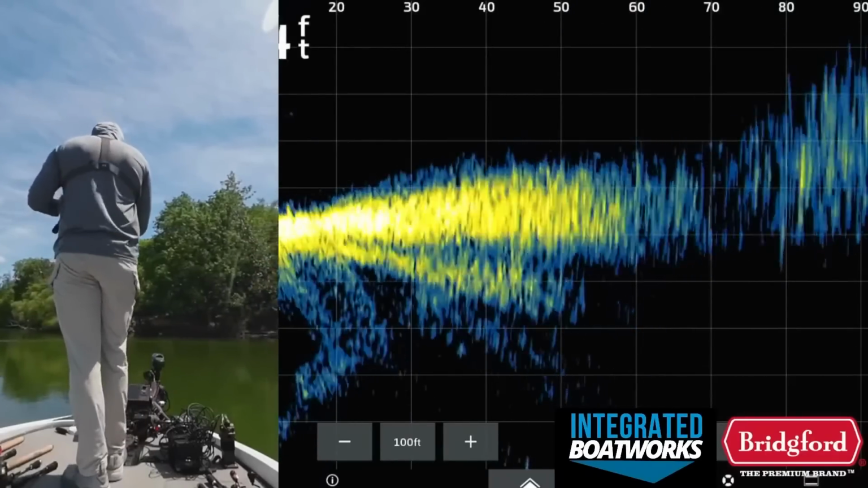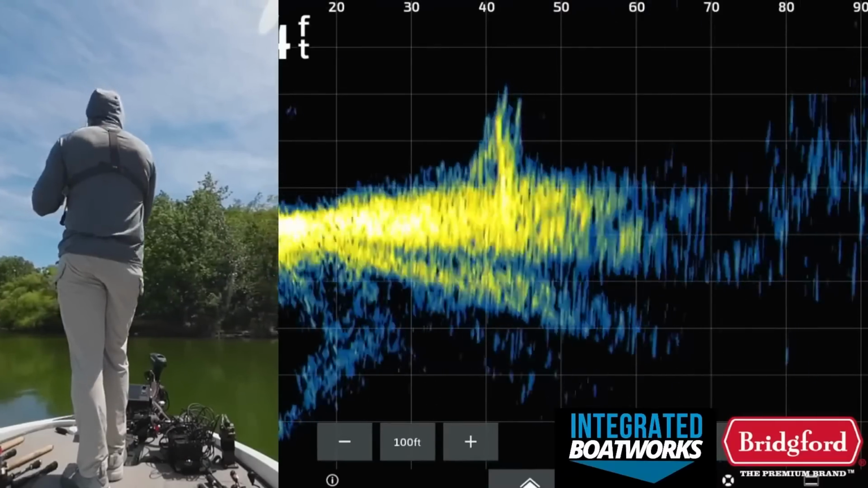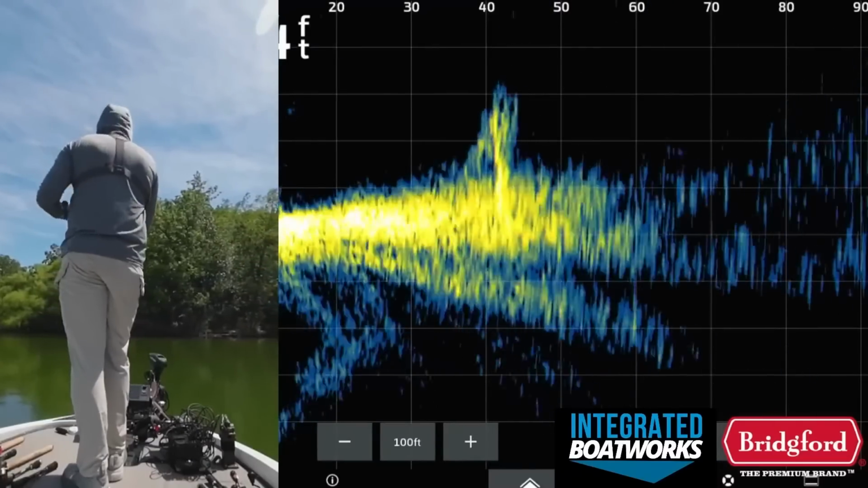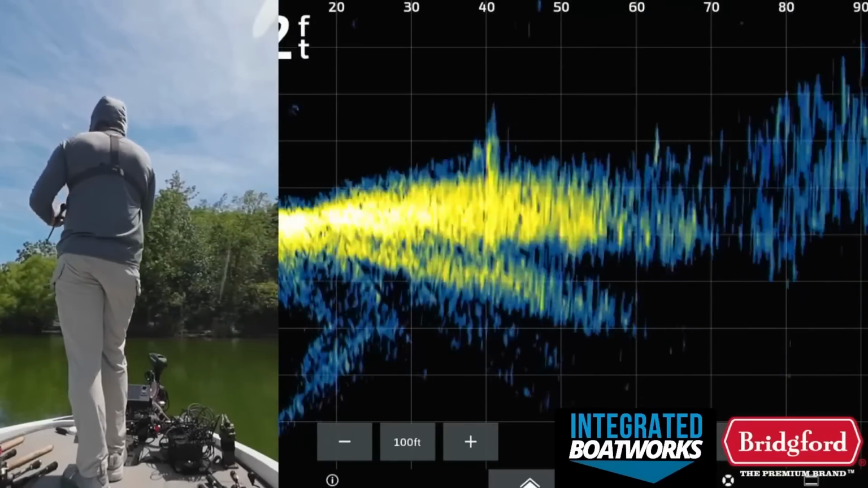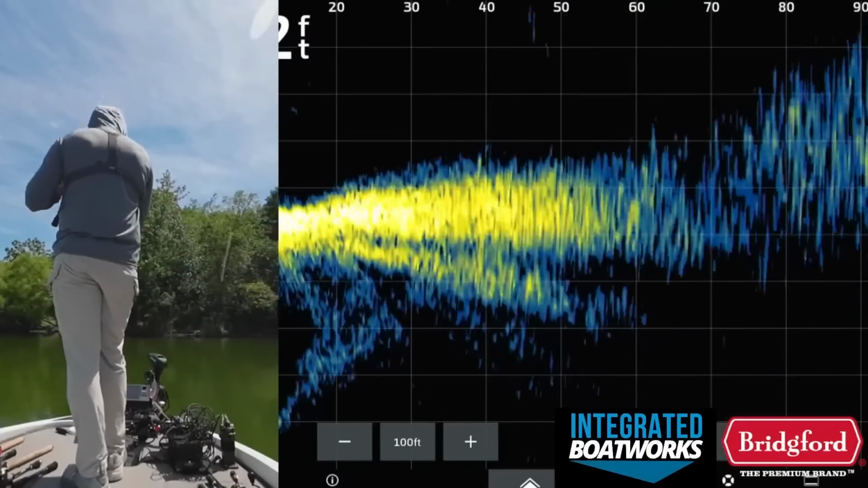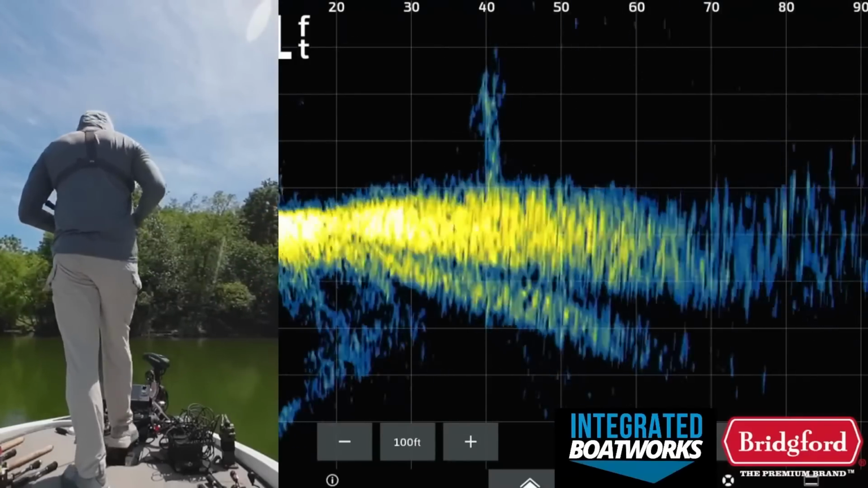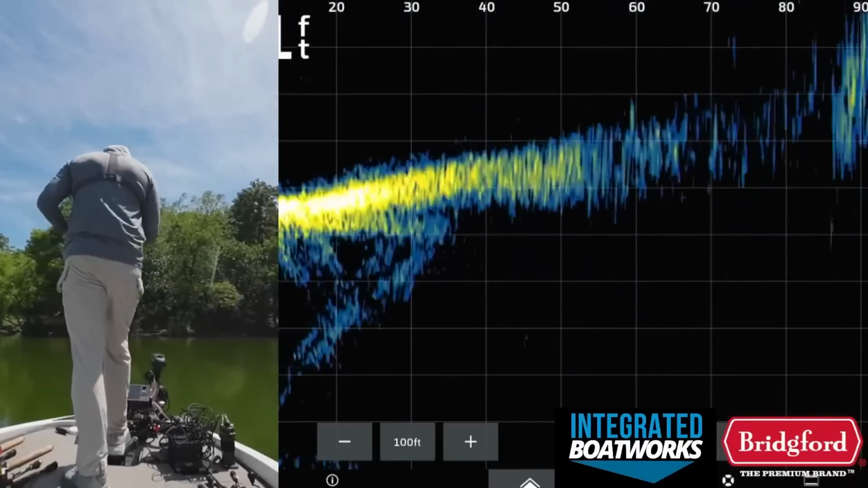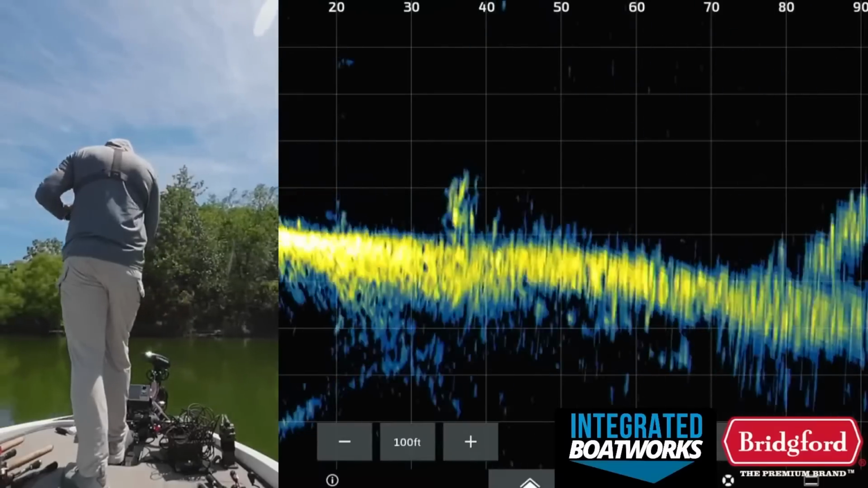But at the same time, I had 360 imaging on my boat for a while, and I was doing the same thing with 360 imaging. I've done the same thing with waypoints. The waypoint method's a little bit less consistent because the GPS isn't always perfectly accurate. But this is not a complicated style of fishing, but it's just effective. That's all I can say.